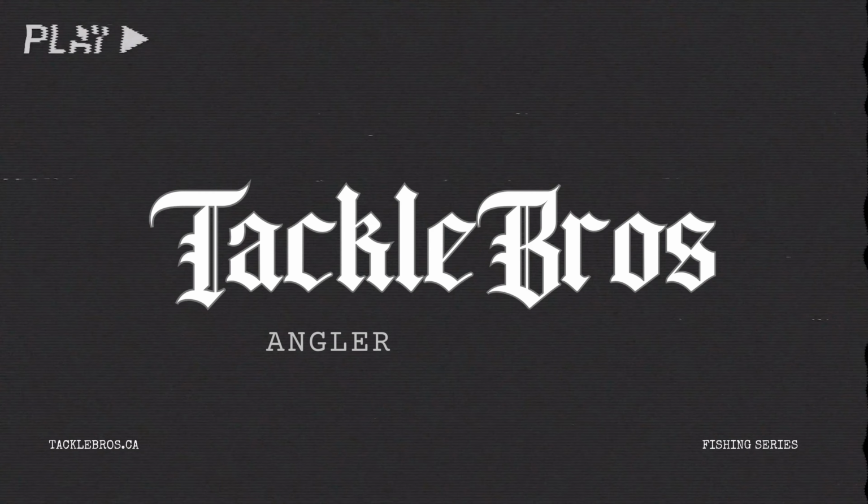Let's see if I can get them into the boat. The 6+. This is the not fun part about shooting videos, I gotta try to be an Olympian here with getting these little footballs in. There it is, gigantic one, man.